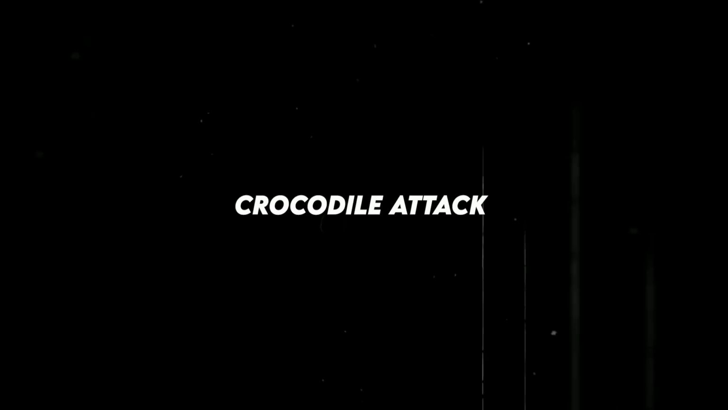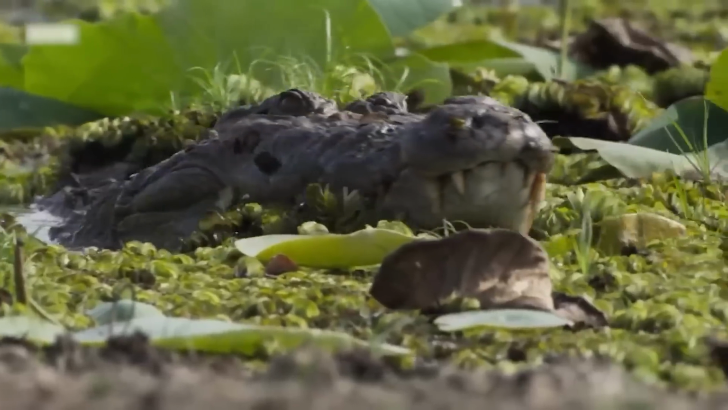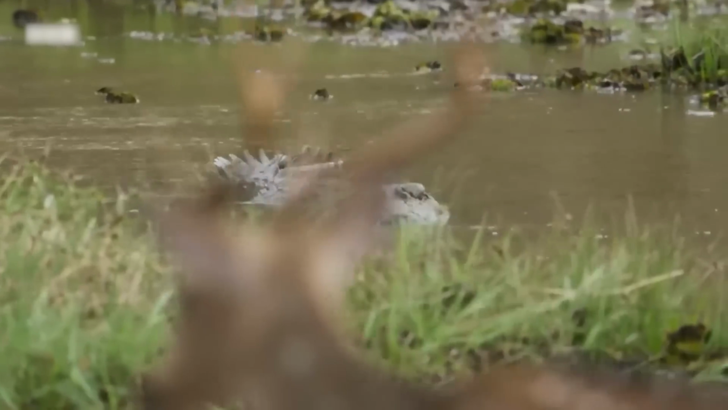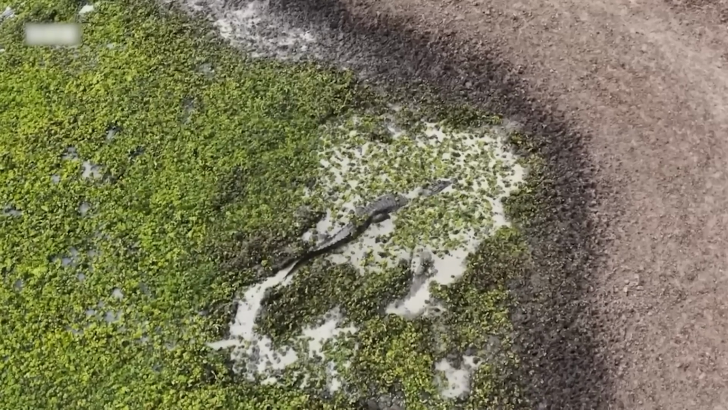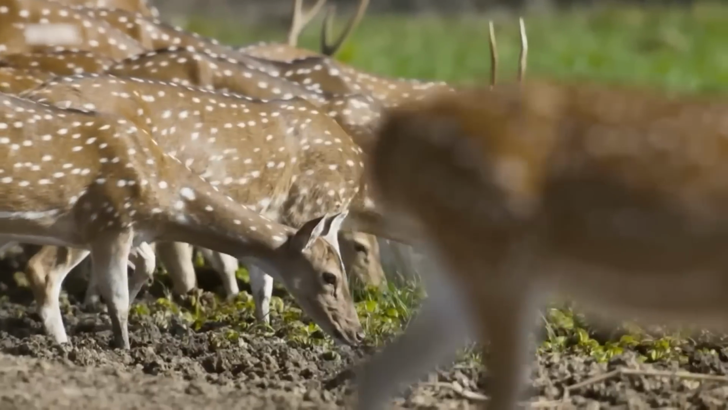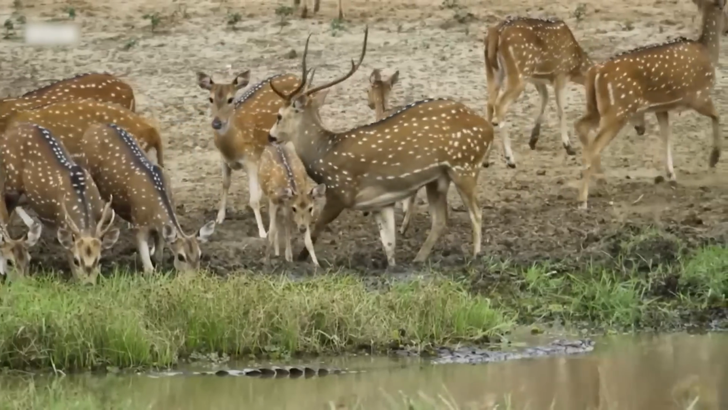Crocodile attack. In southeast Sri Lanka, during the dry season, a massive mugger crocodile over 5 meters long roams the parched landscape in search of its next meal. With only one remaining waterhole for miles around, this cunning hunter knows it must be strategic to catch its prey. Its target? A single adult deer, enough to sustain it for the entire dry season. To succeed, the crocodile employs a remarkable tactic.